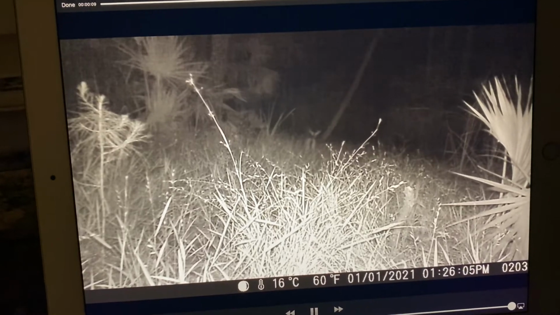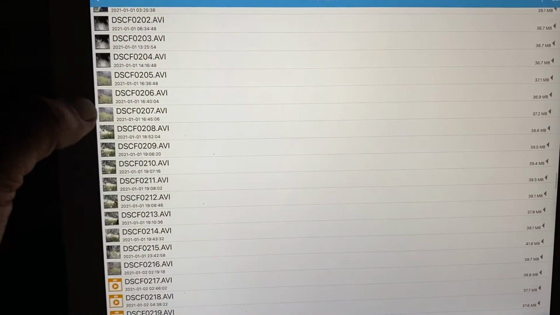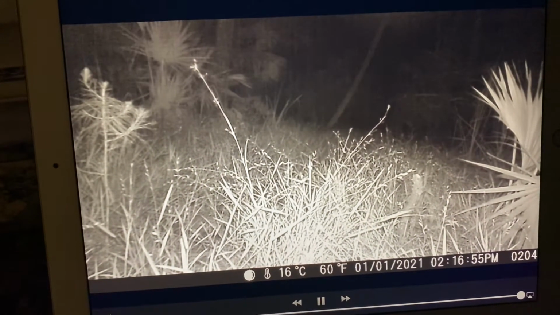But I'm gonna stick with, I used to buy Moultries. They're, back in the day, $500. $250. They lasted a long time. I got my money's worth out of them.